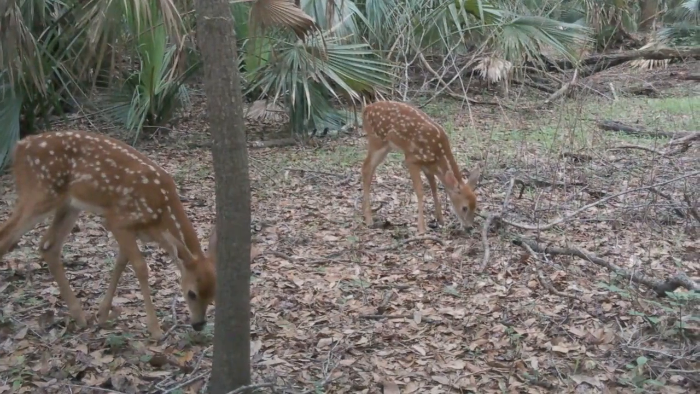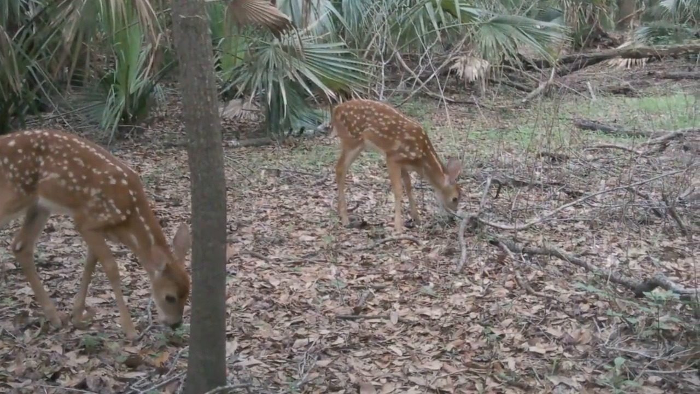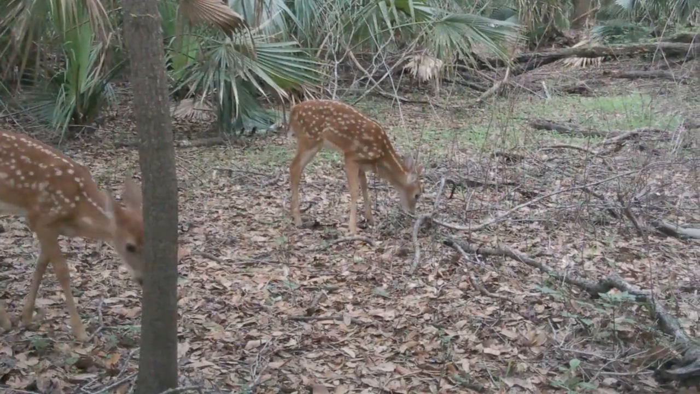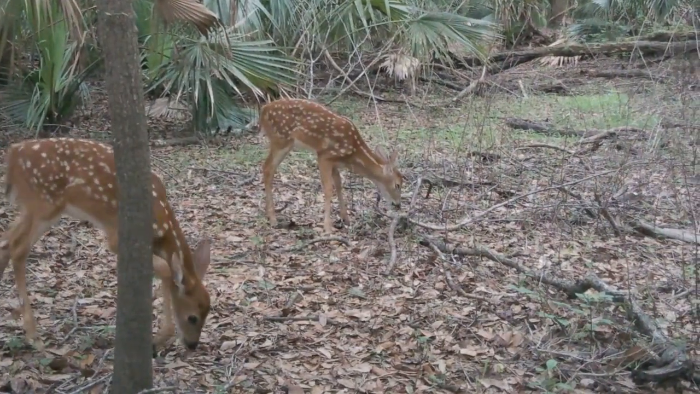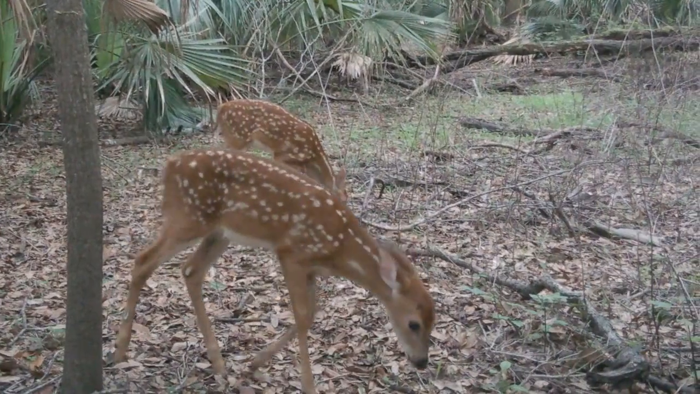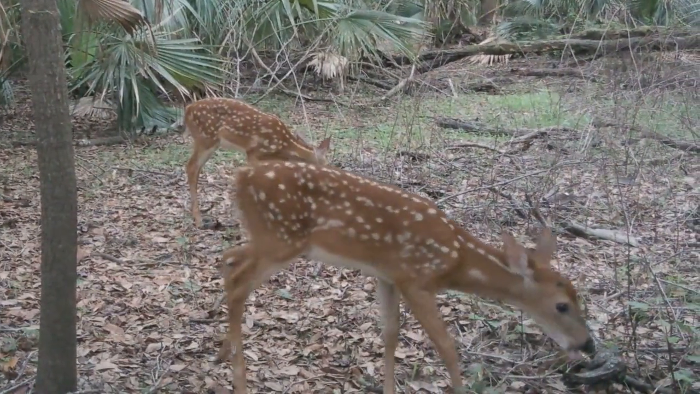Here's a couple of fawns. Not to be confused with Fawn Leibowitz from Animal House. Yeah. If you know, you know.